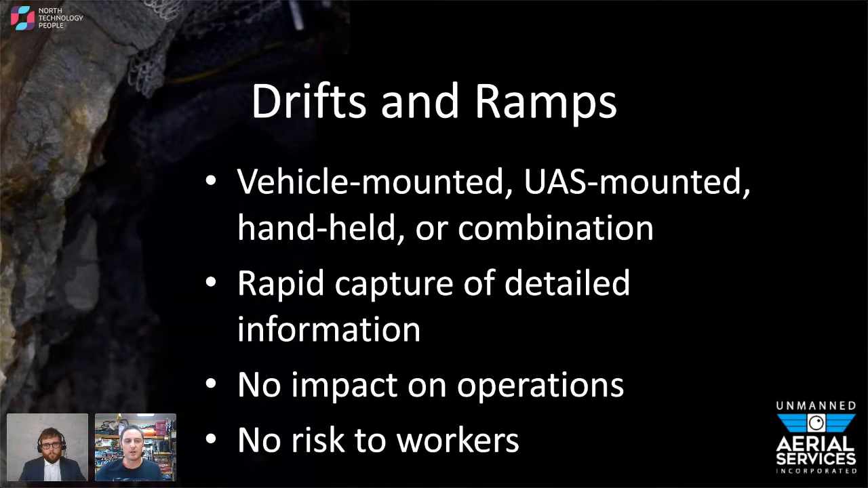Drifts and ramps. So there's a lot of ramps underground. In order to connect levels, you have to go through different areas and you have to drive a corkscrew down to the next level. And it typically is offset to the ore body so that you don't encroach on any sort of unstable ground that you might want to blast out later. Again, this doesn't have to be the drone, right? We'll take the SLAM-based mobile LiDAR and put it on a vehicle. We can just magnet it on. We have a way of capturing these point clouds quickly and efficiently on ramps in enclosed environments and then registering it to actual coordinates.